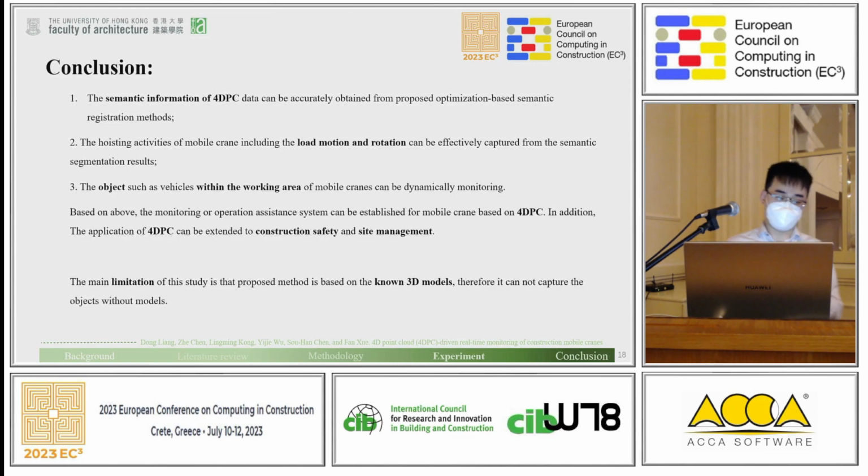Next, objects such as vehicles within the working areas can be dynamically monitored. Based on both, we could conclude that some monitoring or operation system could be established for mobile cranes.